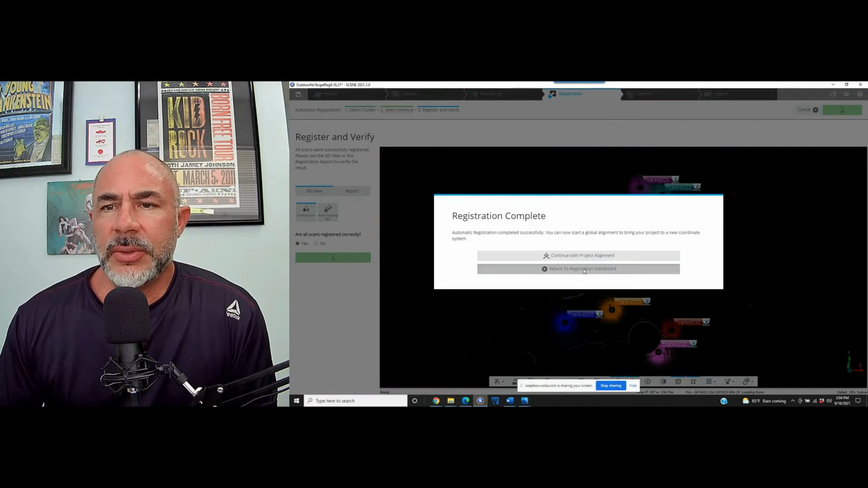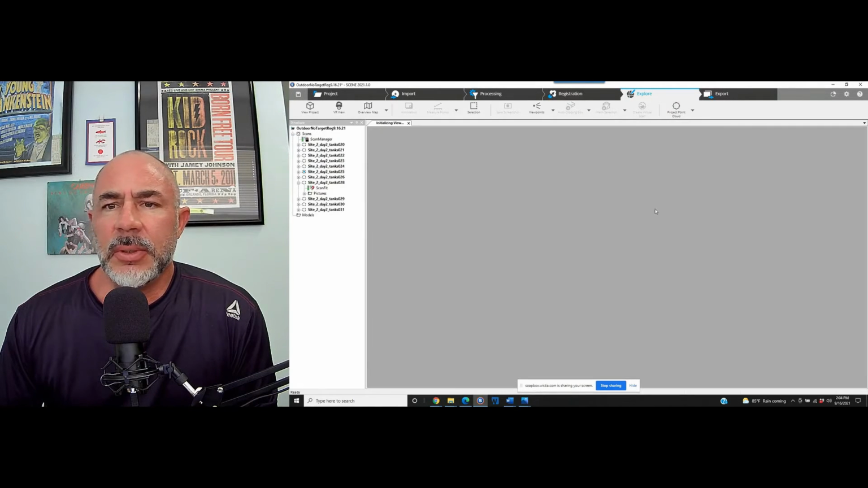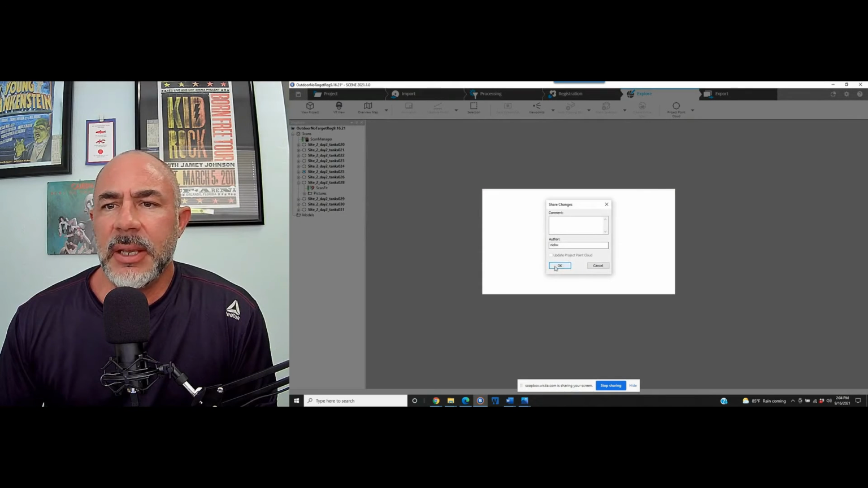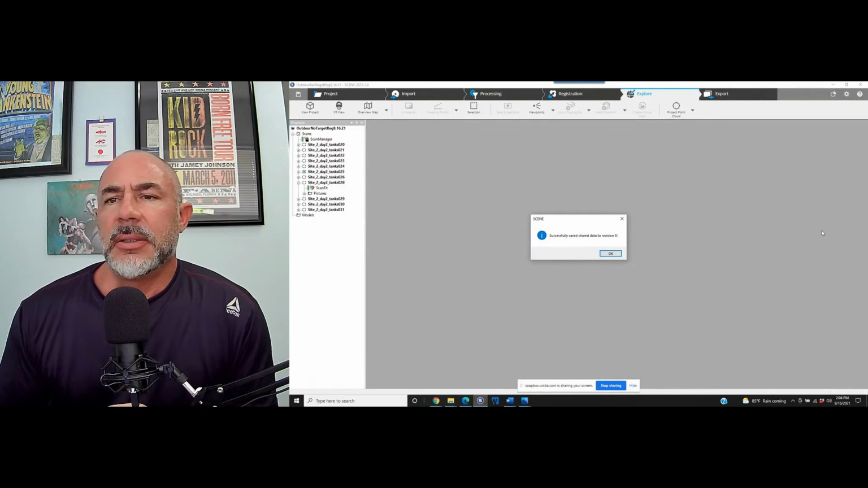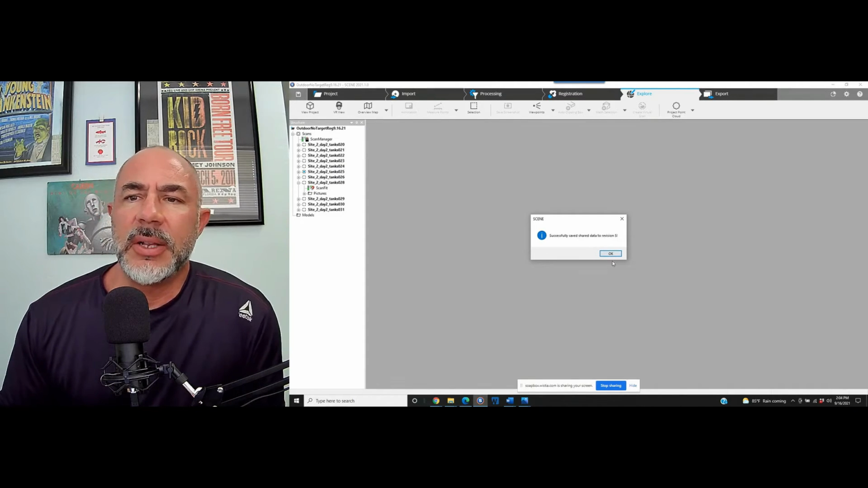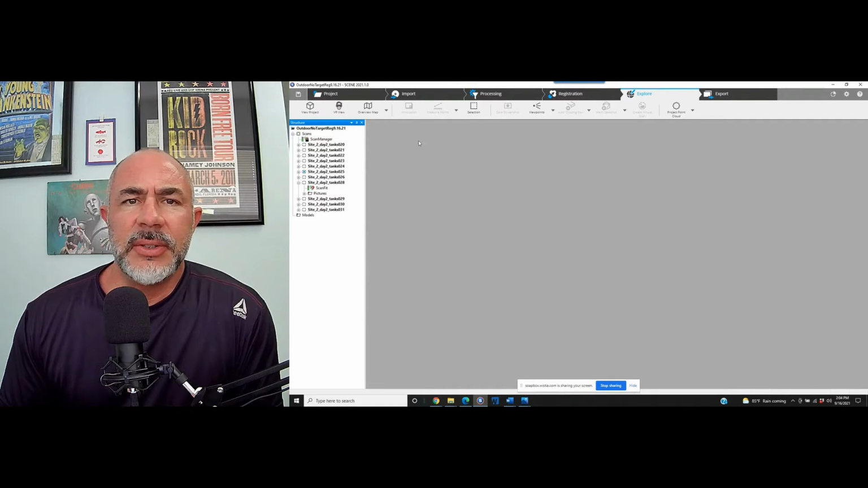We'll go to registration dashboard and then explore. Now at this point, it's a pretty good idea to go ahead and save the project. What that's going to do is allow the dashboard to not be carrying as much as it would if you were just to continue to go on and on and on with the process without saving. So we'll go ahead and save it.